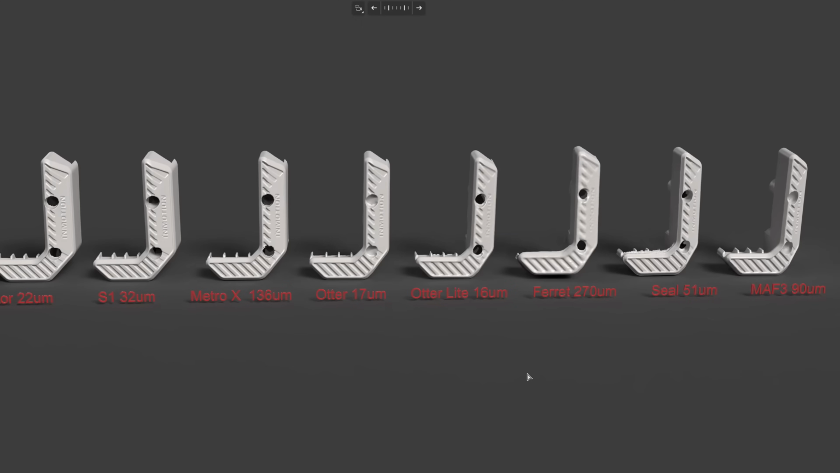Okay, let's compare the result in the render scene. The ray tracing. On the far left, we have Laptor, S1, Metro X, Otter, Otter Lite, Ferret, Seal, and MetaInform 3. And the number behind the name is the accuracy error. So the lower is the better for me. If the accuracy error is under 50 microns, when you machine the part with a CNC mill or FDM printer or resin printer, the part produced with the 3D scan data will fit.